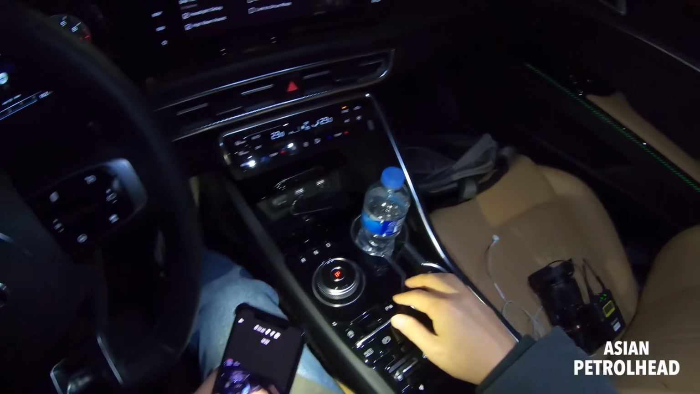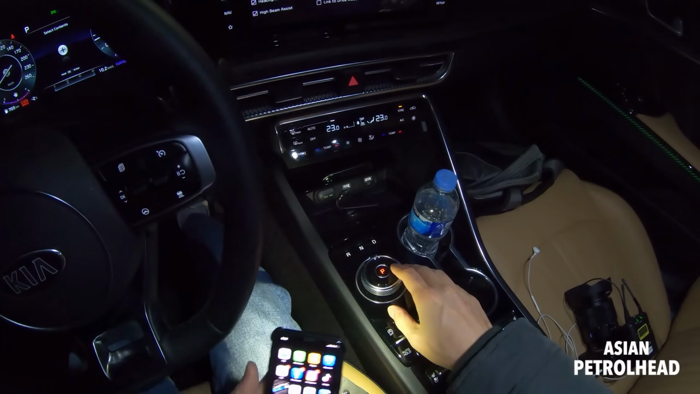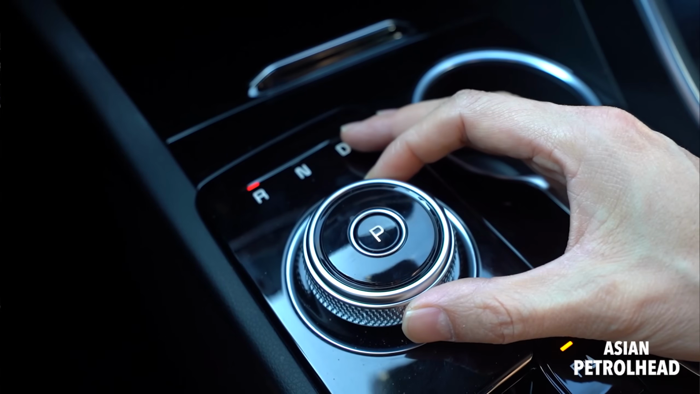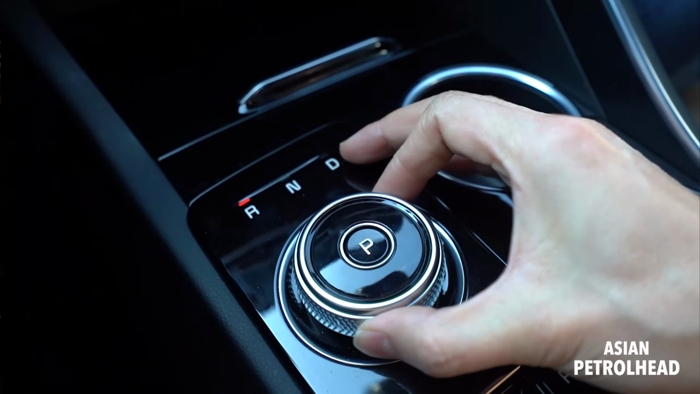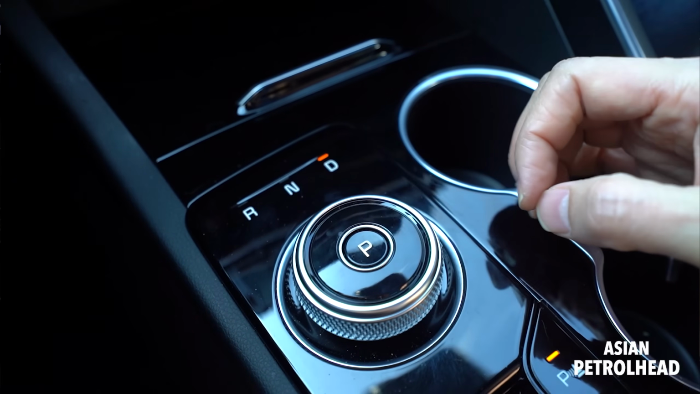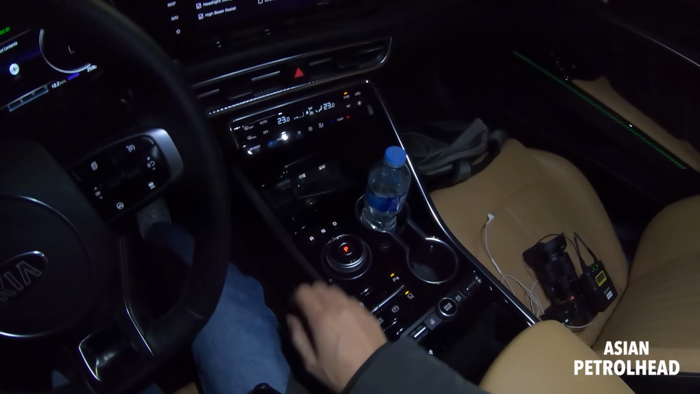It's got cup holders, and it's got a dial type gear selector, so you can actually turn left to go to reverse, turn right to go to neutral, one more time to go to drive, and press the top one to go to park. So that's actually pretty easy to use.